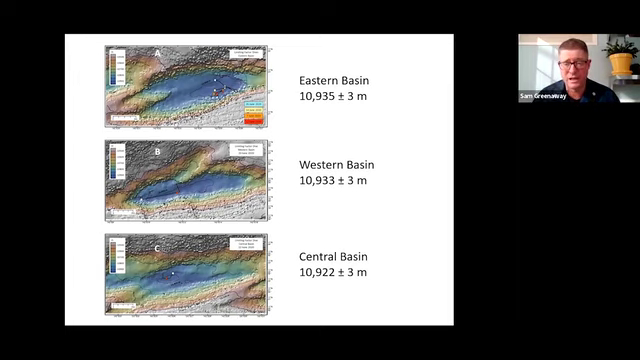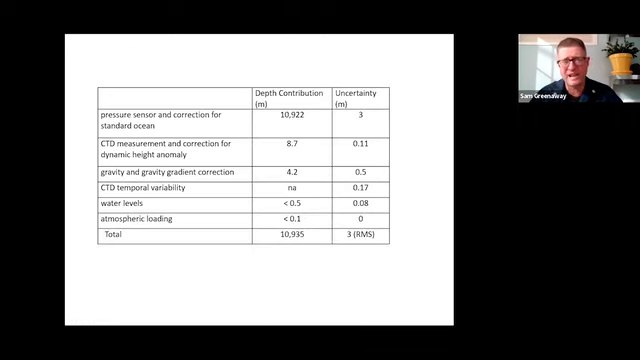Those errors are at 1 sigma. And the central basin appeared to be a bit shallower at 10,922. So here's where that error term comes from. Here are the corrections for each of the terms plus the associated uncertainty.